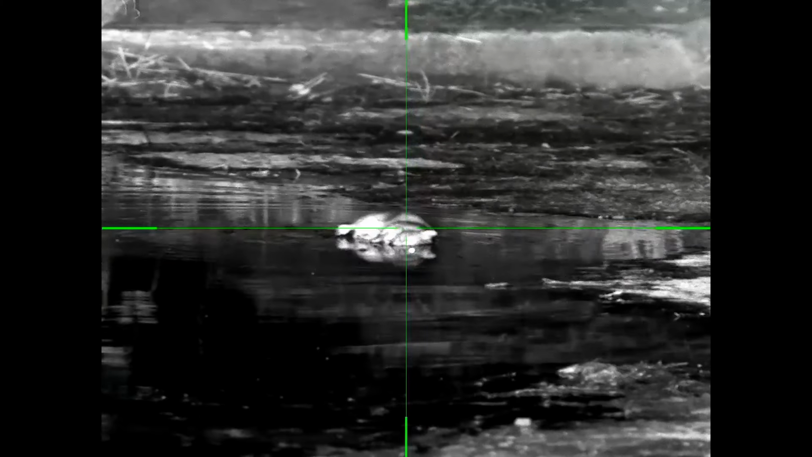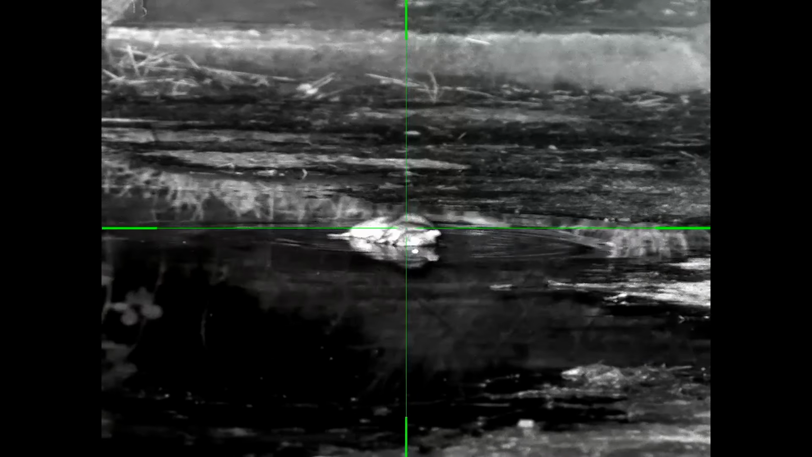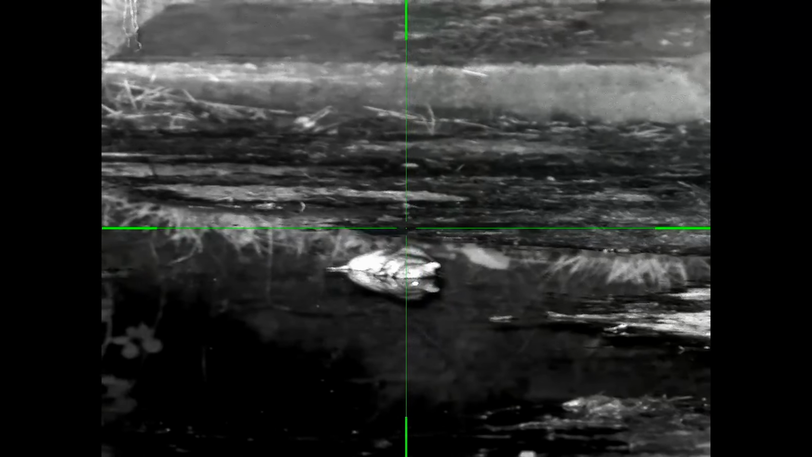That's the beauty of the ballistic calculator. A quick range. A little bit of holdover. Job done. Number 5.